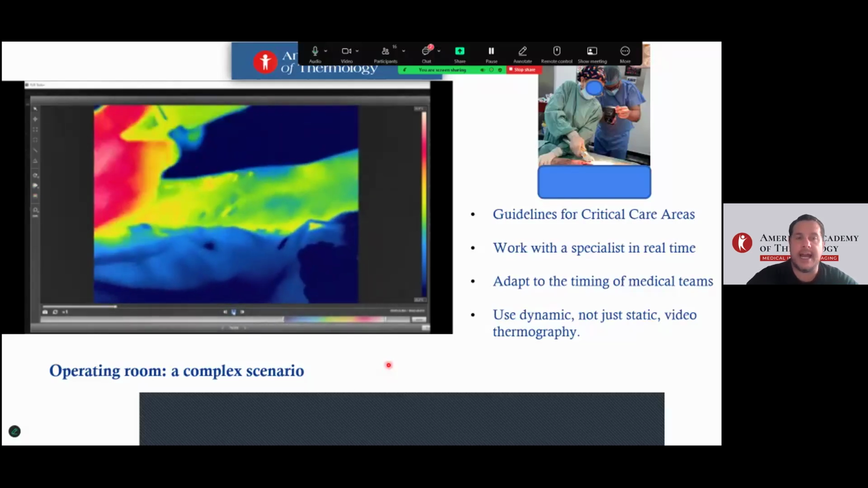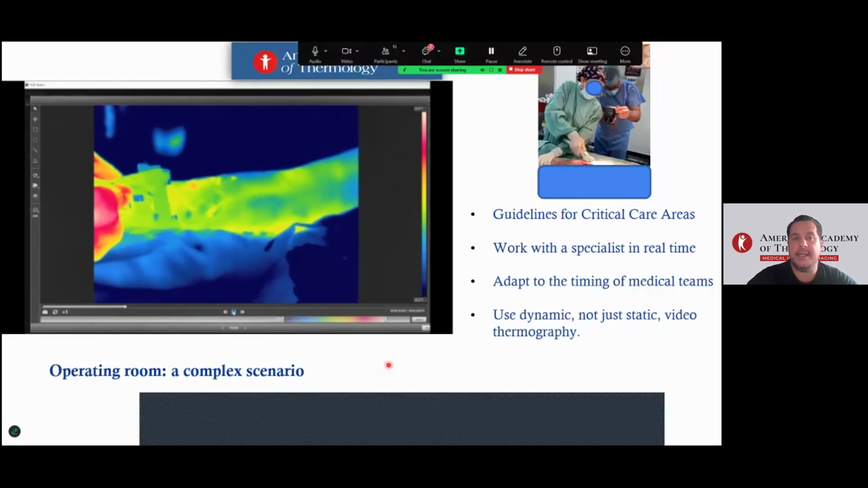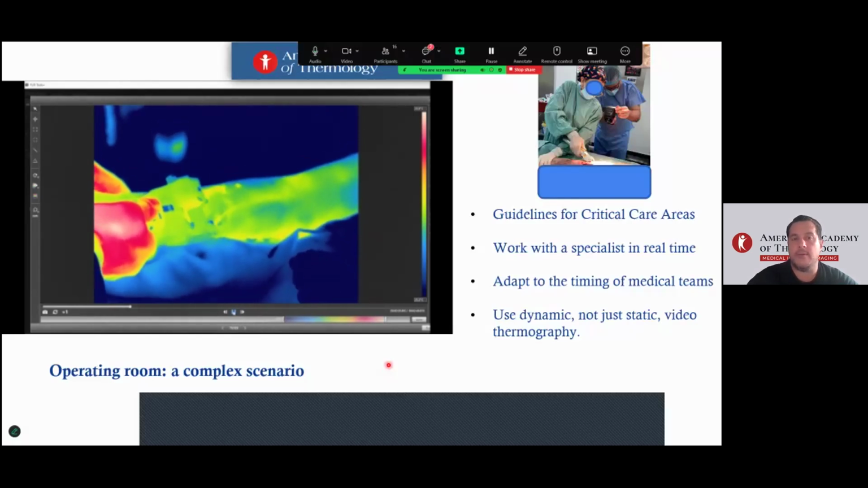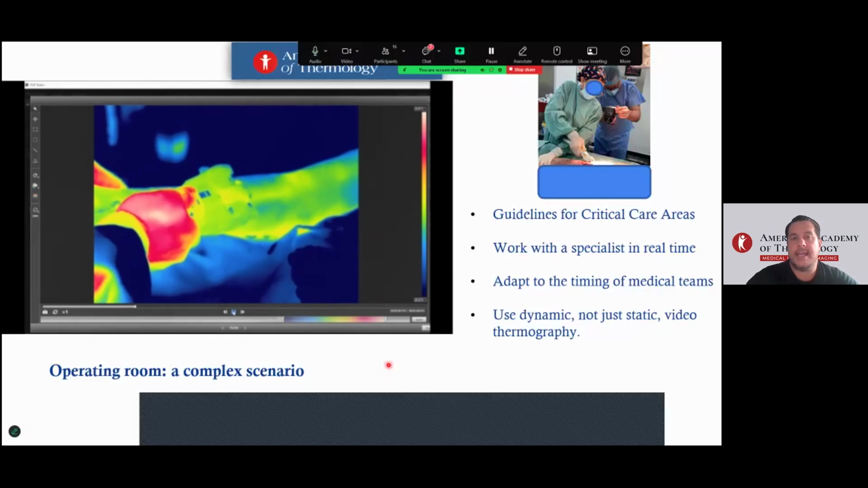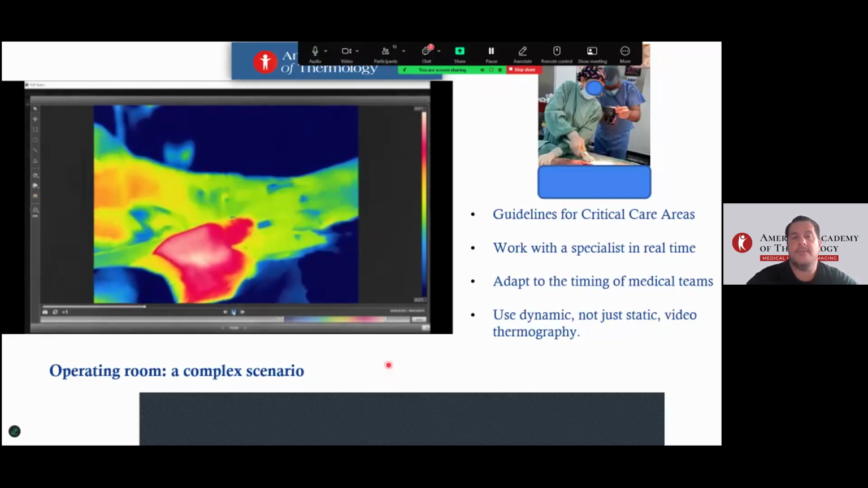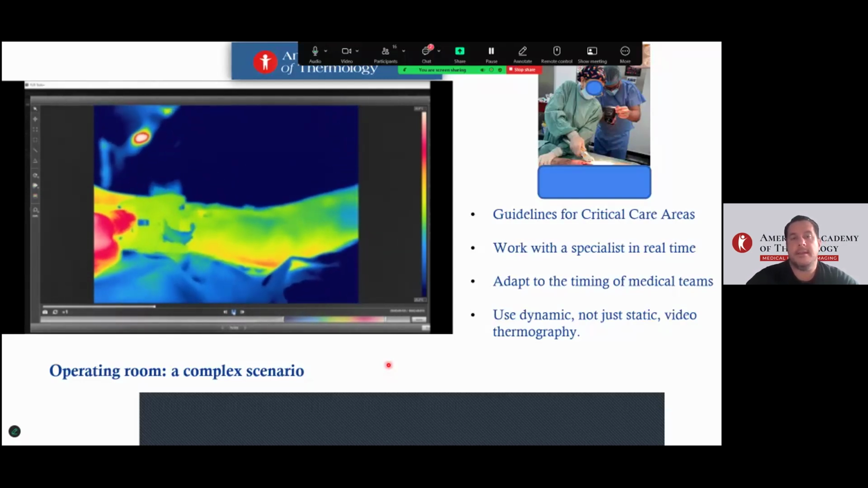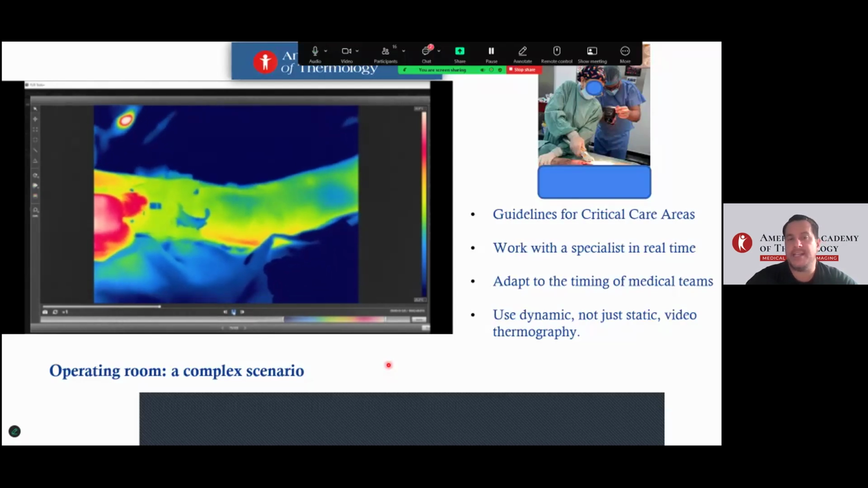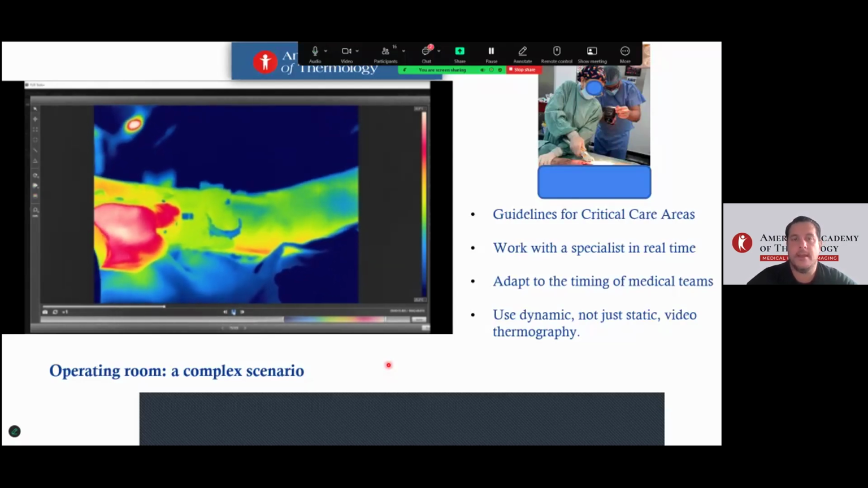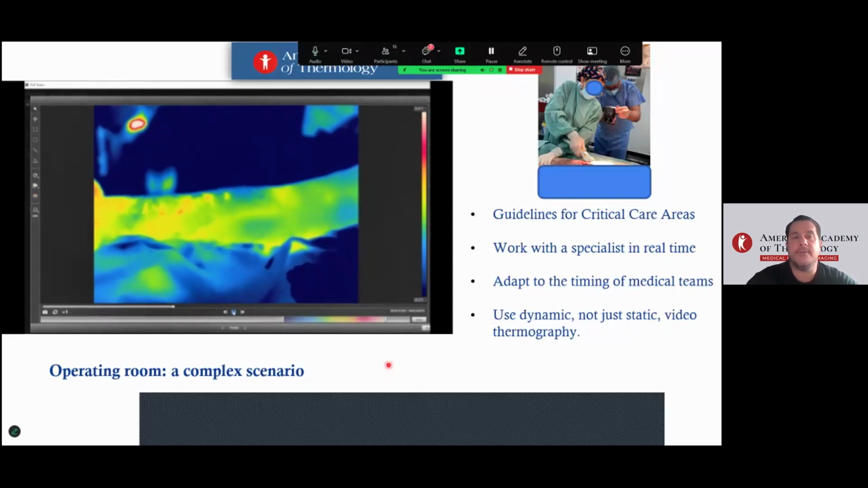At the same time, the surgeon removes the eschar with the electric scalpel. It's very important. This is the first description of using thermology in real time, so we can guide the specialized team: for X degrees, these are areas that need to be removed inside the room.